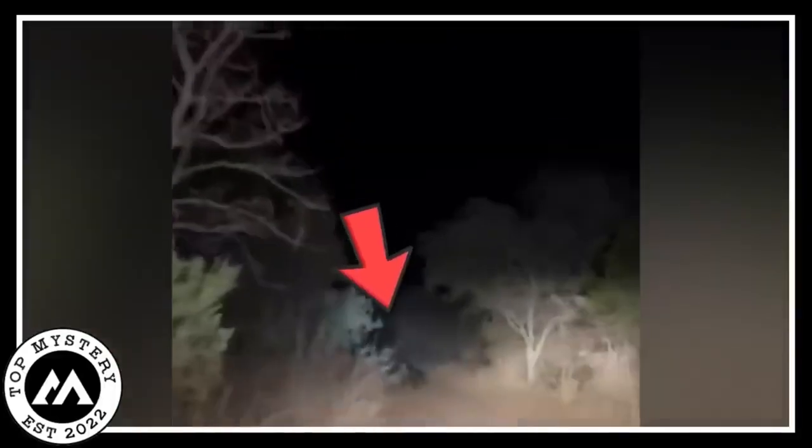So, dude's cruising through this creepy forest, right? He's recording, enjoying the ride, when bam, there's this weird creature. Picture it. It's got a dead animal in its mouth, strolling around like it's on a spooky parade. The guy's like, what in the world is that? Tries to get a clear shot, but nope. The creature pulls a ninja move and disappears into the bushes.